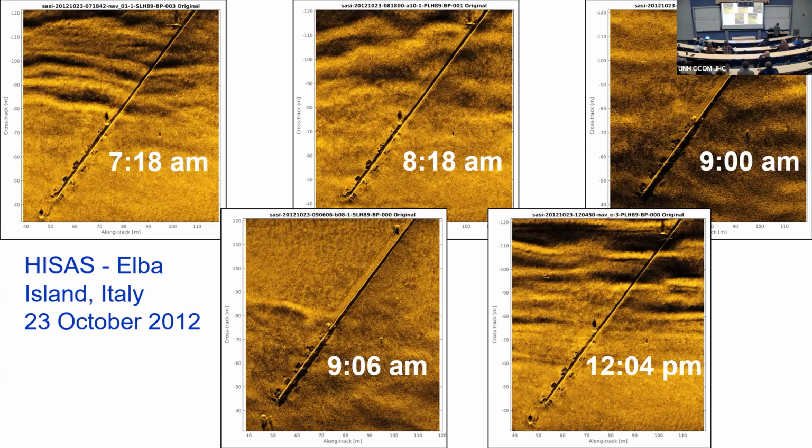But these are SAS images taken at the same location every hour-ish, so 5 times over about 5 hours. And the seafloor is just alive. It's just moving. If you did not go back, you would think it was a seafloor feature, not a water column feature.